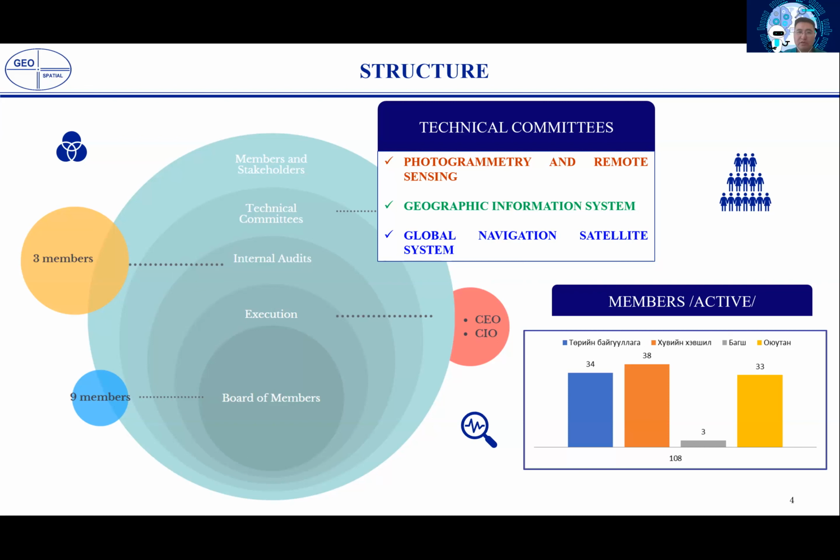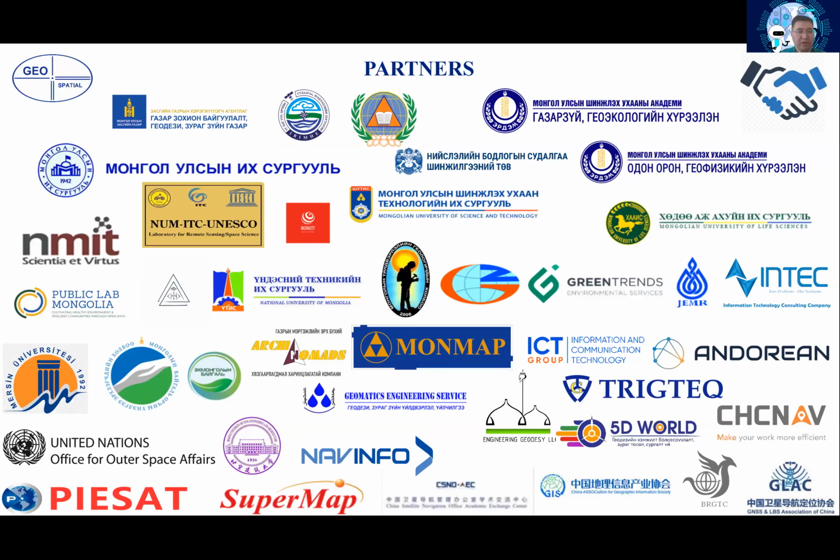We are not only working in Mongolia; we are also working closely with international organizations like UNISO and Turkey's Mersin University, and some other international companies. Thank you very much, Faro Technology, for accepting our invitation to co-host and support us with your laser scanning technology today.